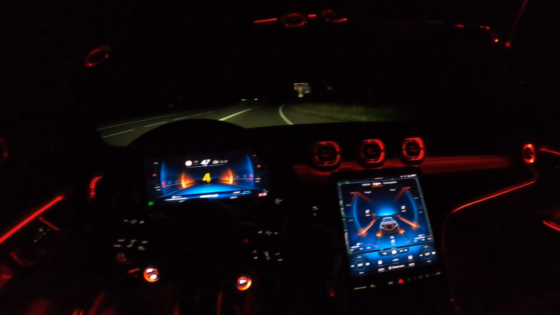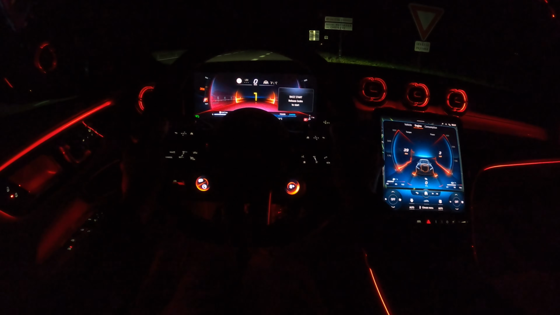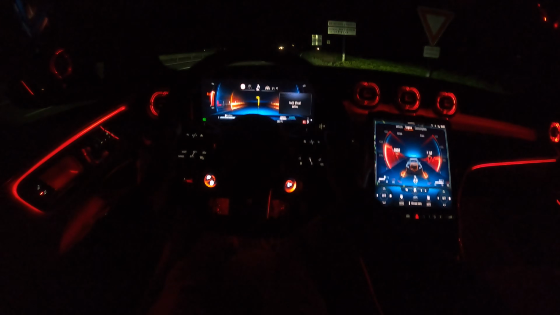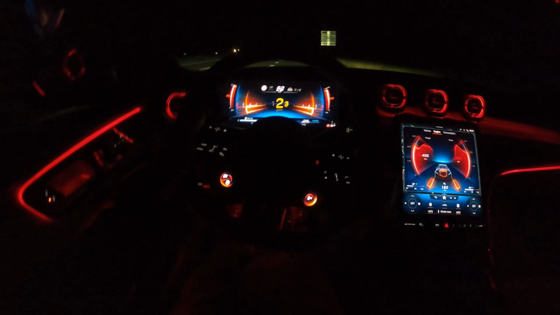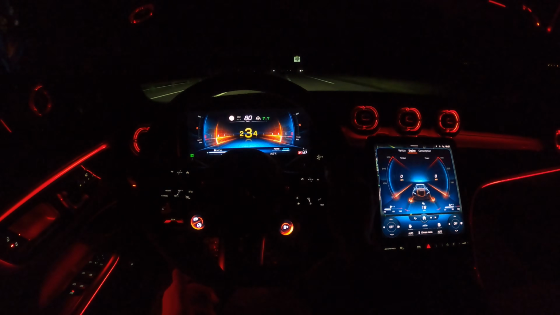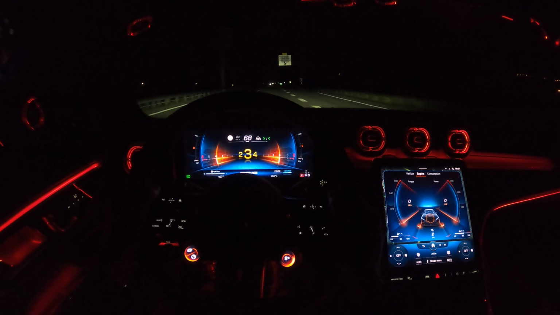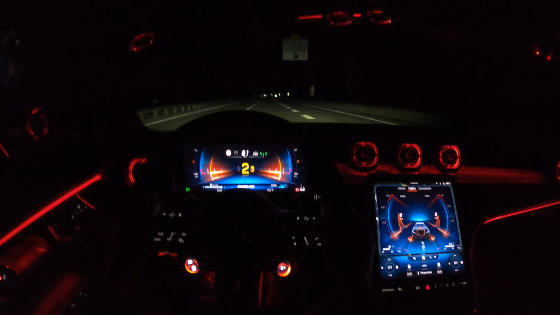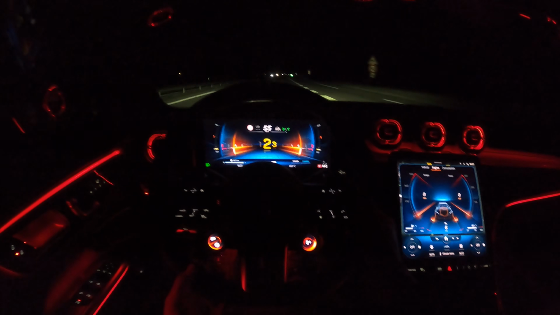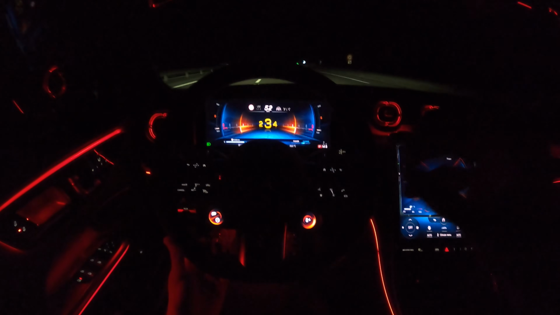So I'm now here on the Autobahn. Let me just do a race start. It's completely empty. 3, 2, 1. How do you guys like it? It's completely fake on the inside with the woo woo woo woo woo.